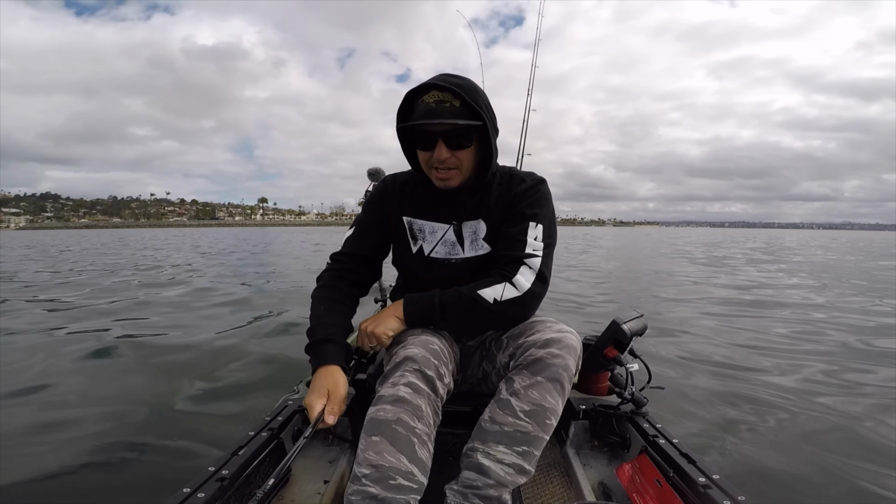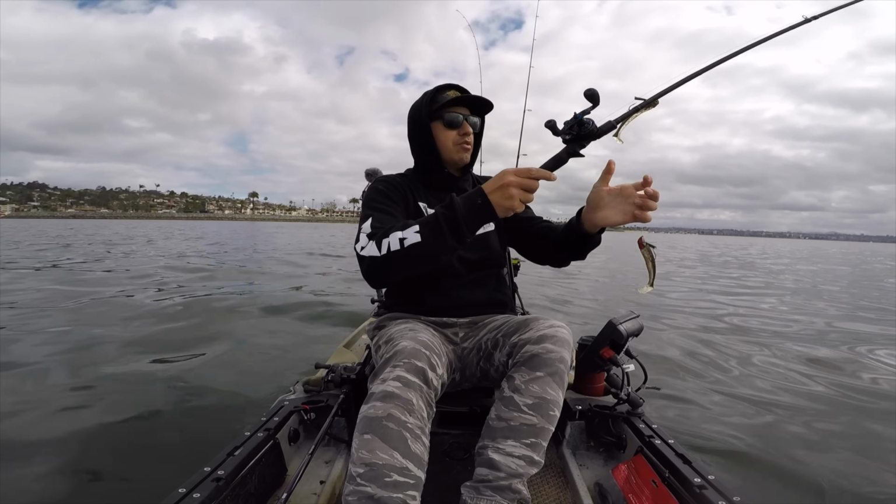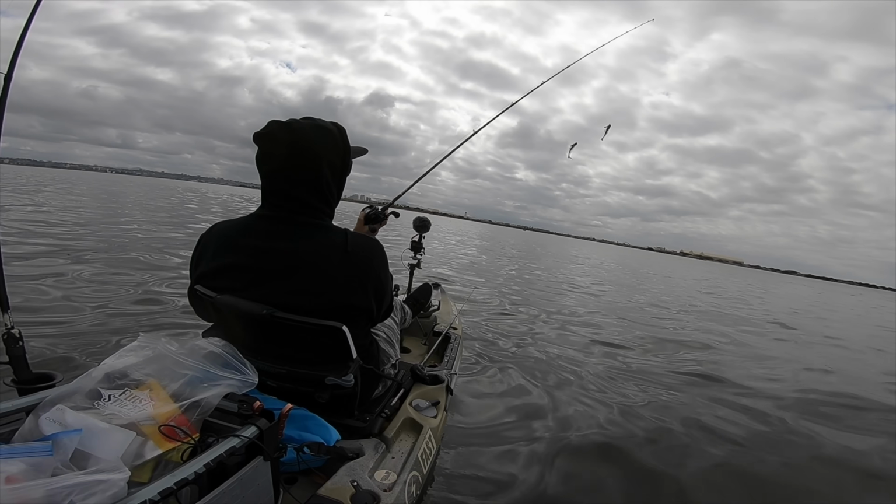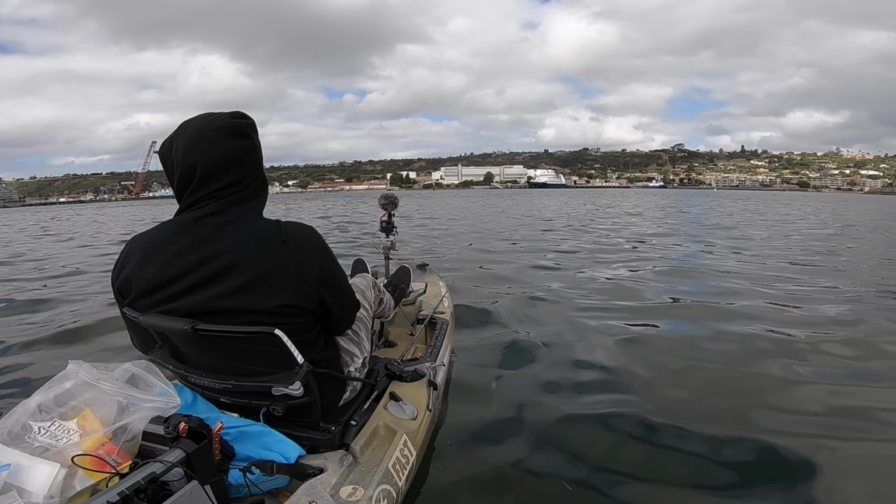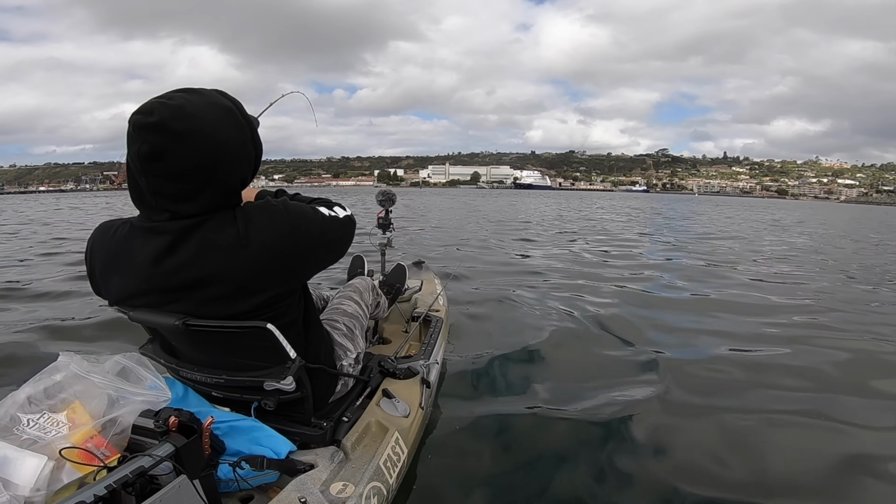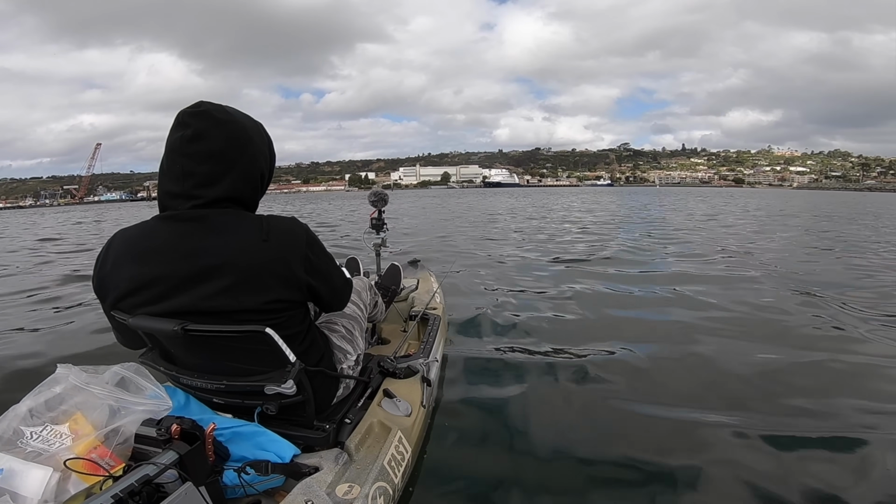Let me drop back down real quick with something just to see if I can get bit, since we found some structure here. Throw the double rig at him. There we go. Got a bite on the double rig. Let's see if we got 2 or 1.